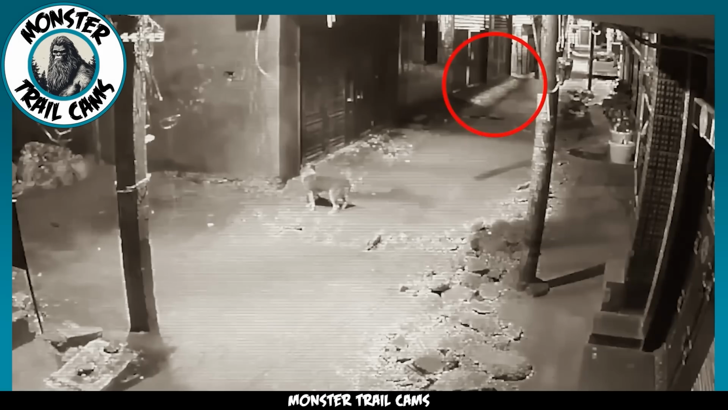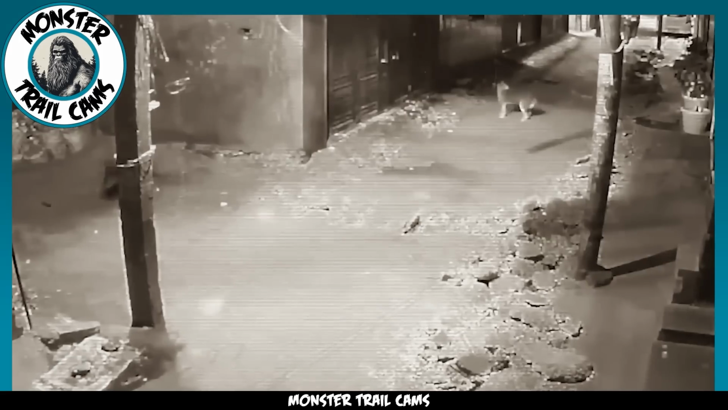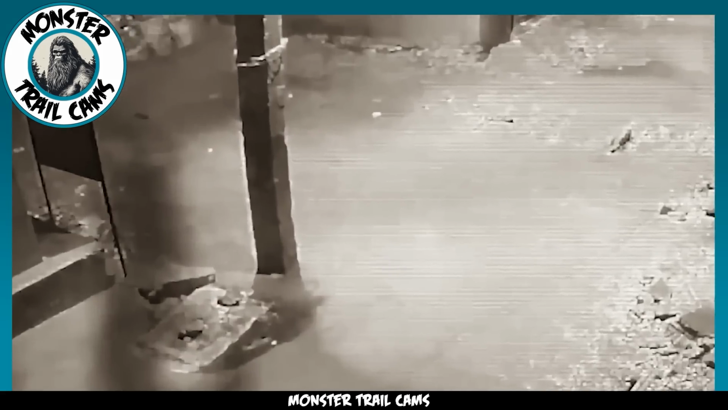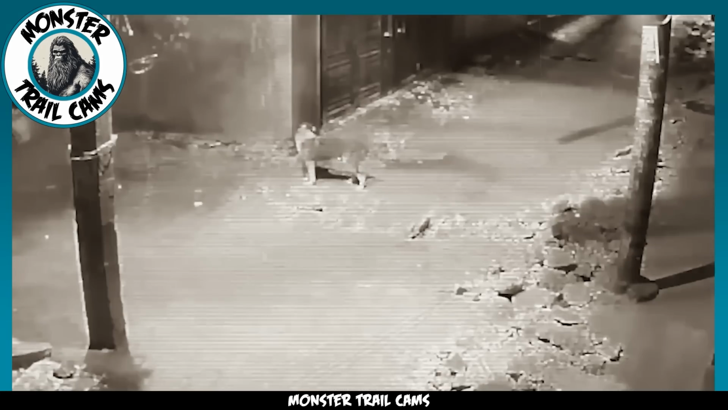At first, it just looks like a shadow at the edge of the screen. While it remains mist-like, it appears to take on some sort of form as it moves down the alley, as if it were a living shadow. The being's identity remains a mystery. Whatever it is, the two dogs intrinsically knew to stay out of its way. It's possible that we are simply looking at a ghost trapped here amongst the living, but the reaction of those dogs suggests it could be something more sinister.